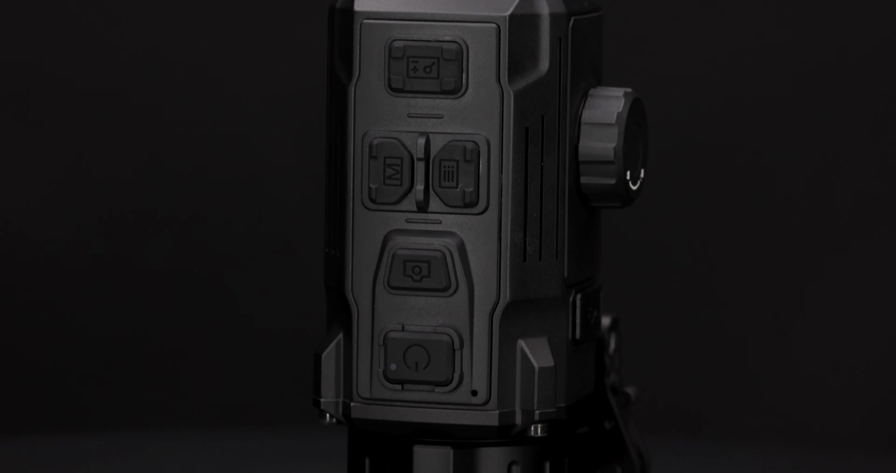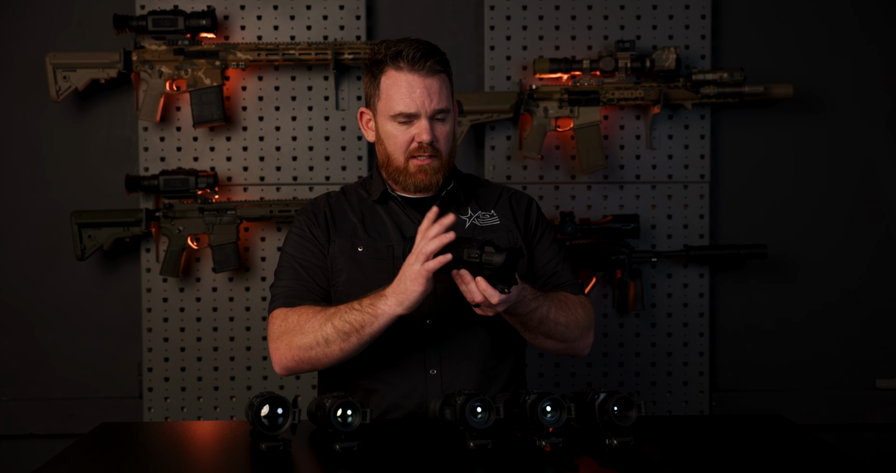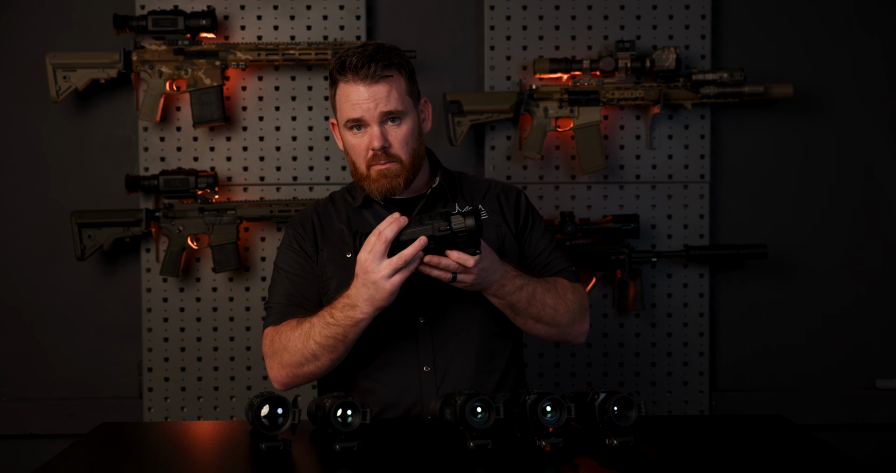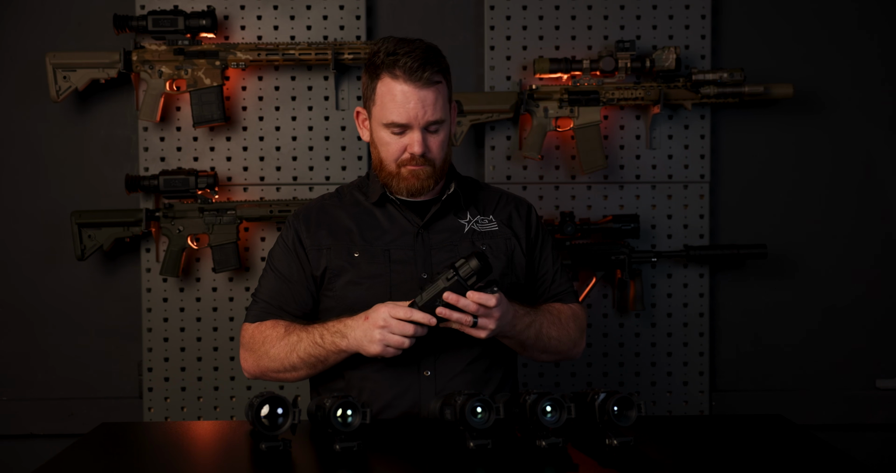Activating the menu is just holding down the menu button. You still get to cycle through color palettes. You hit your zoom button. The camera button's really simple. You just press it, or press and hold if you want it to start recording. You can press and hold the zoom button to get your picture in a picture display. So it's a really simple, easy button layout. We're really happy with it.